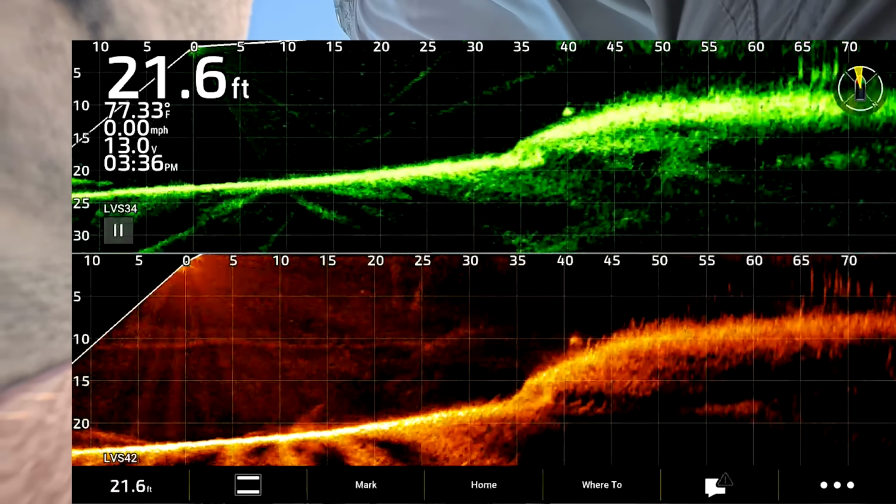What we got? So when I zoomed it in, looks like I could go down on the gain for the 42 quite a bit.